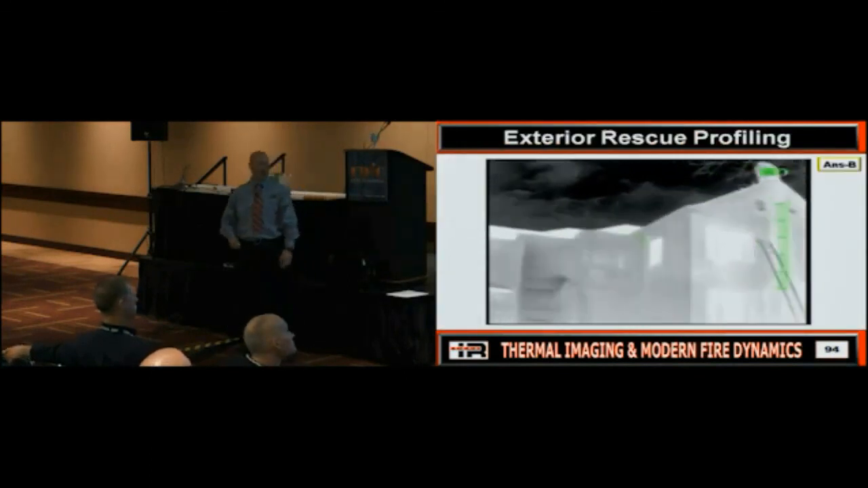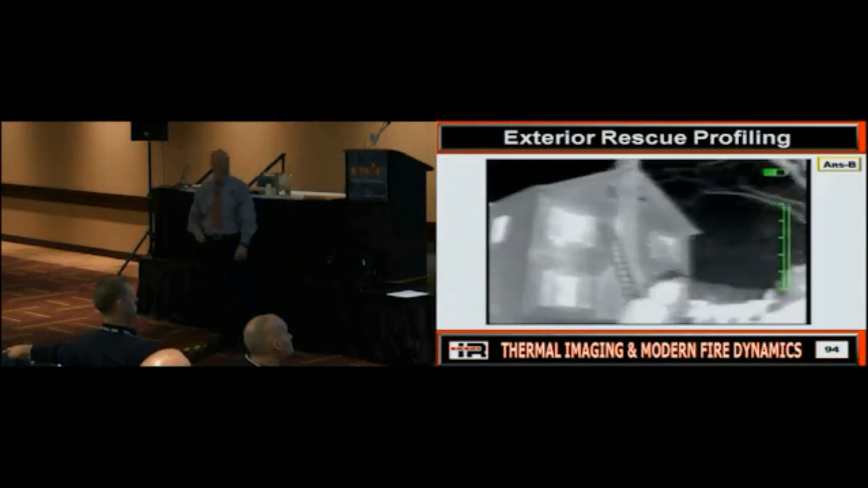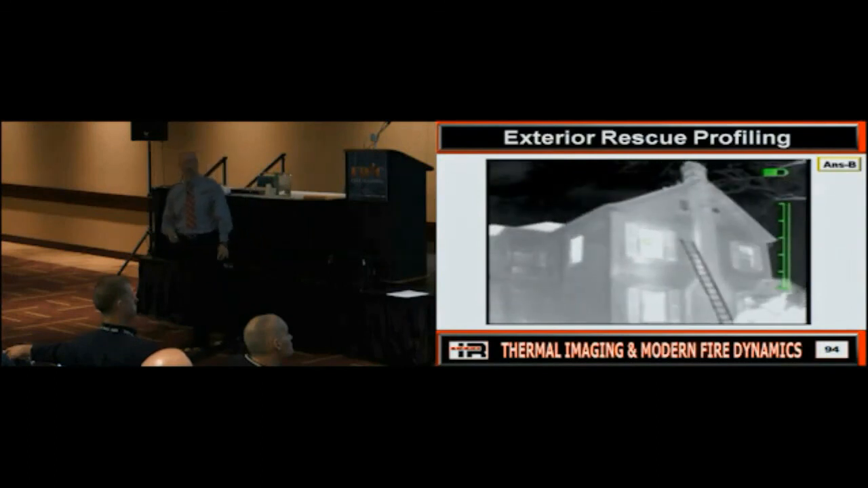So now we're going to take a look at this. Now I'm looking with the thermal imager. If I'm going to make it a priority to go in windows, which ones are it going to be?